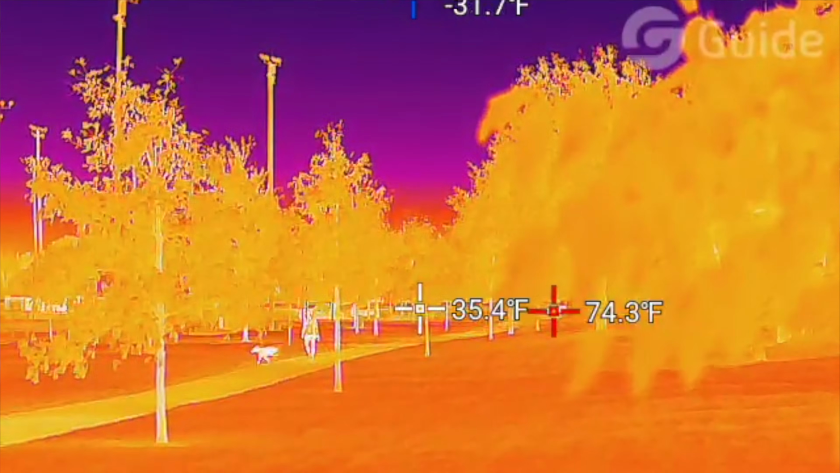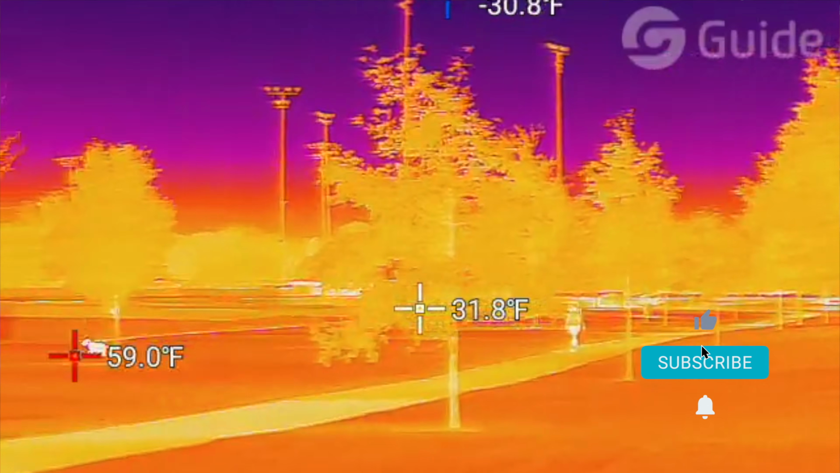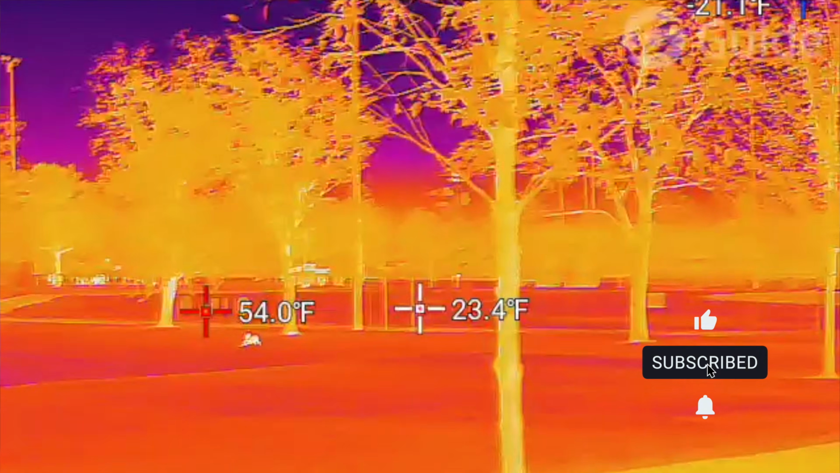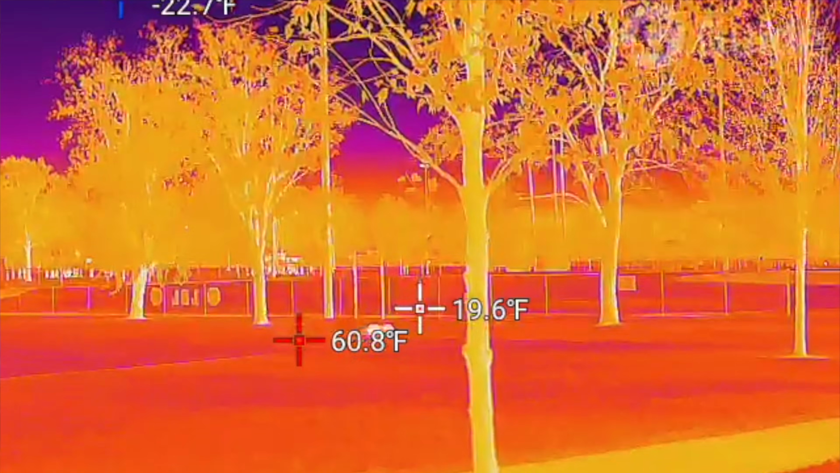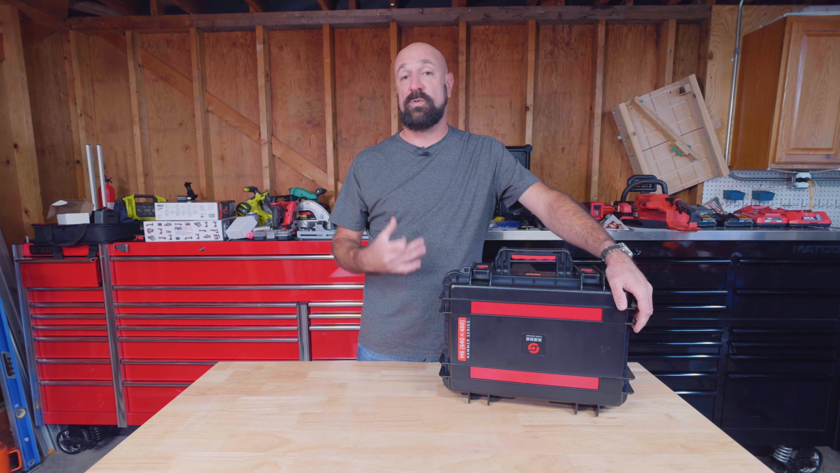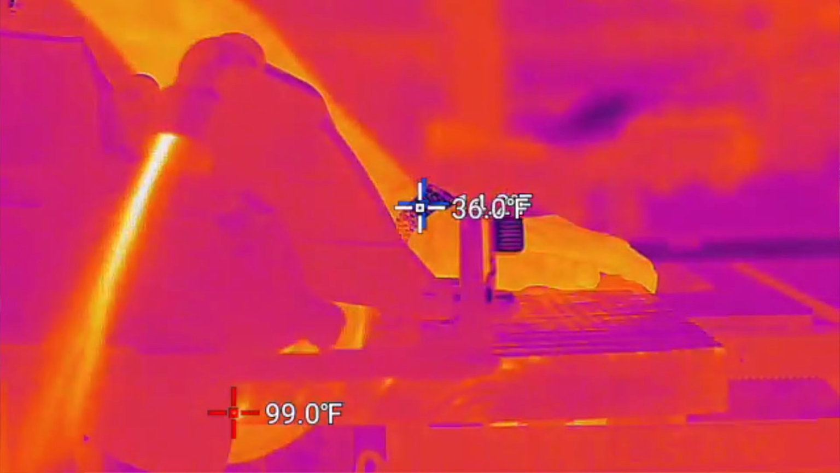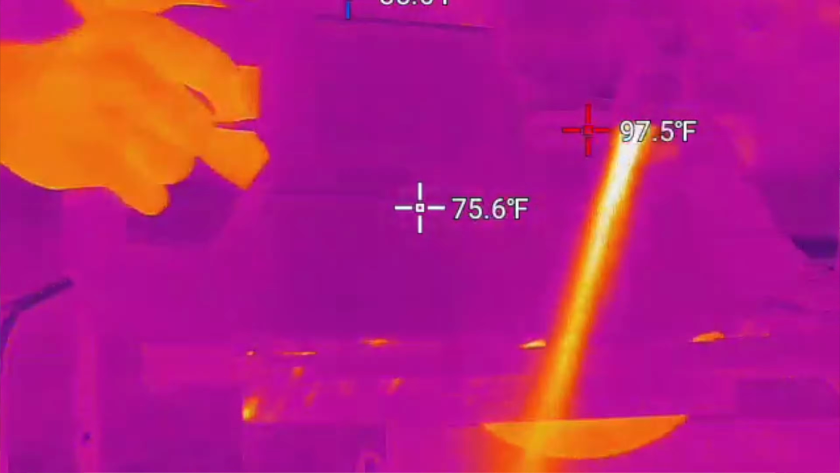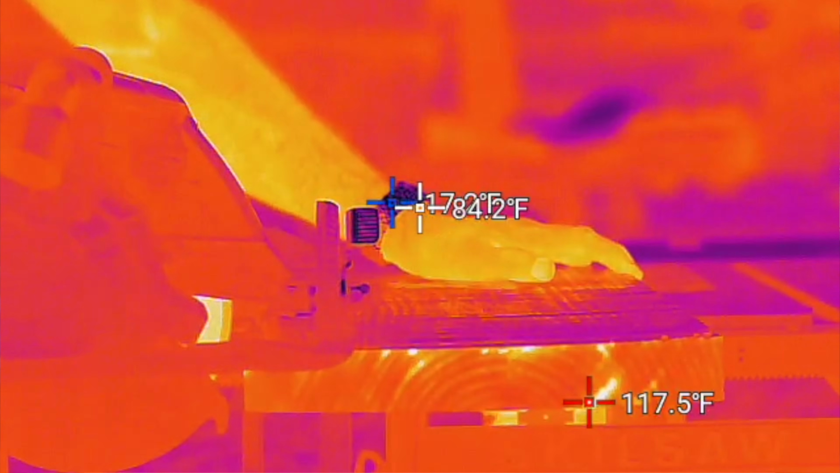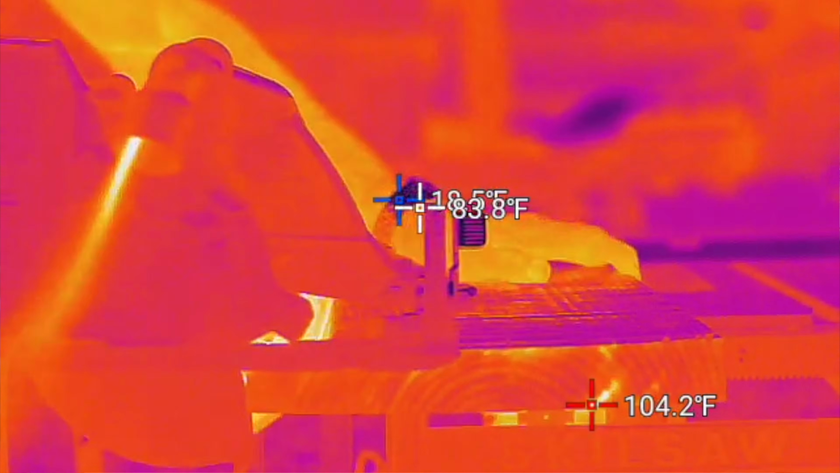Full disclosure, I do not work with thermal cameras in the industry I've worked in my whole life, and I'm not certified in thermal cameras and inspections. This is more of a commercial grade camera that you would use in a commercial manufacturing type setting to do inspections for heavy equipment, things like that. And it is priced accordingly.